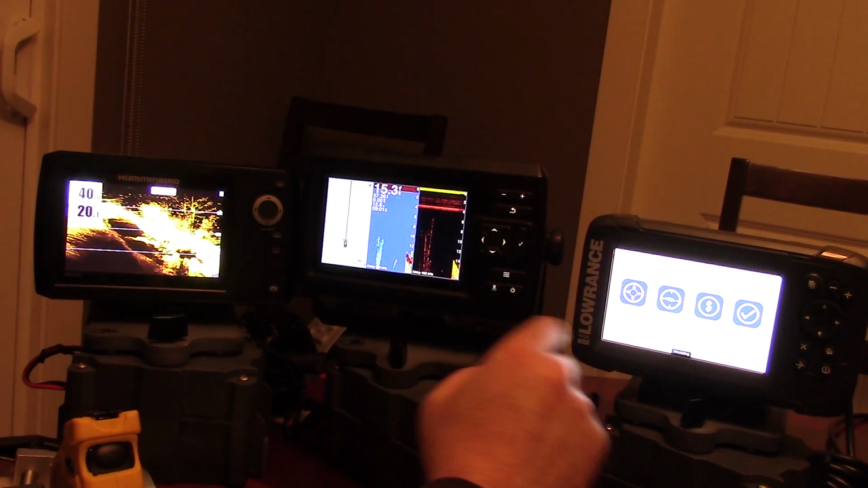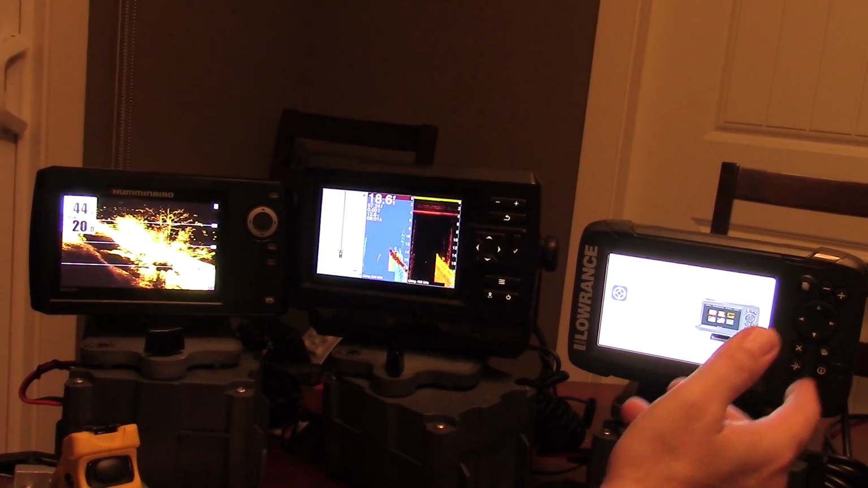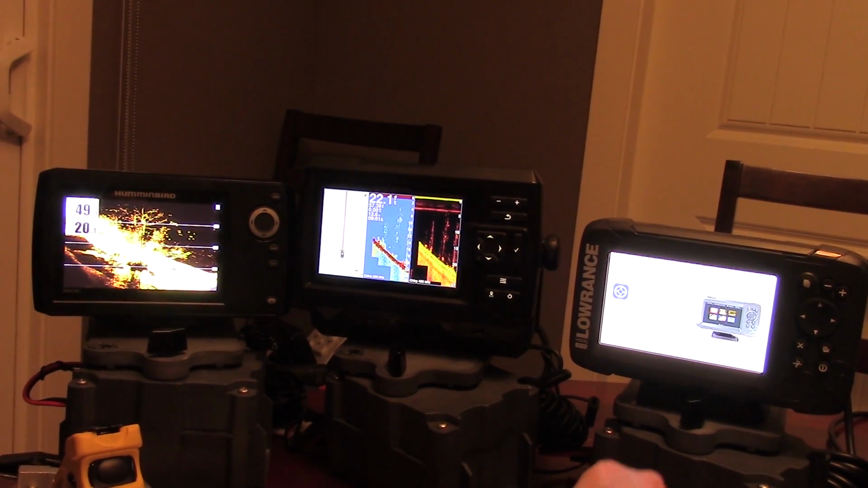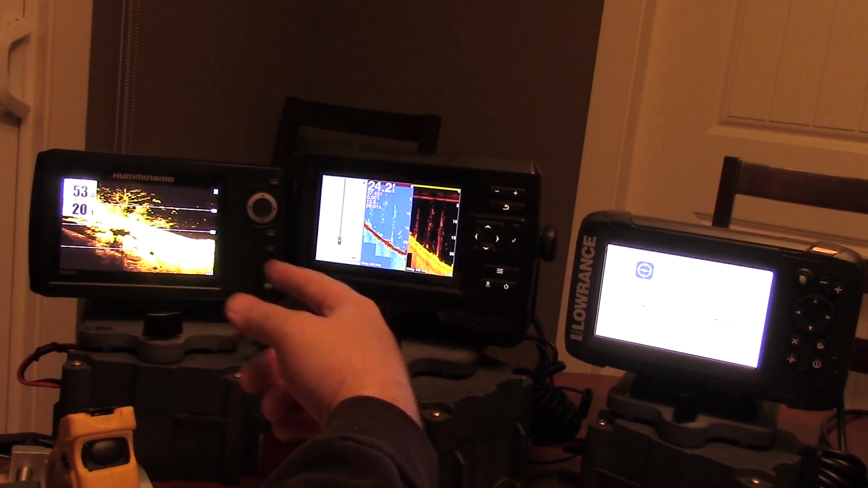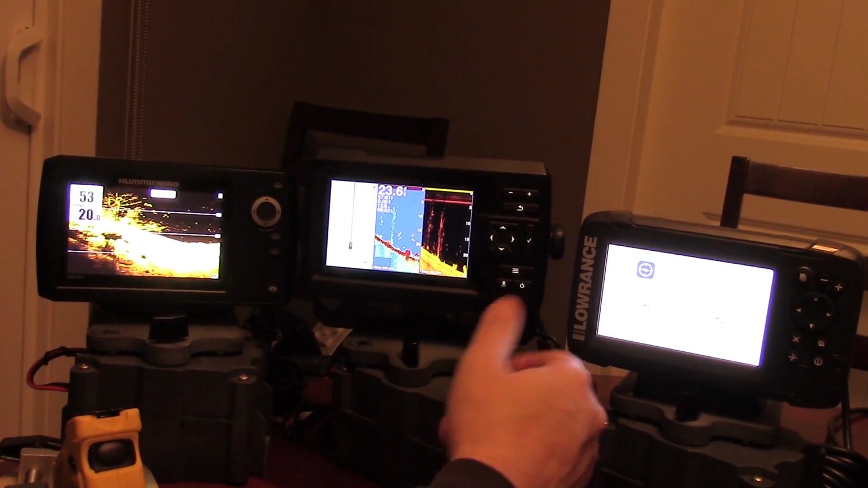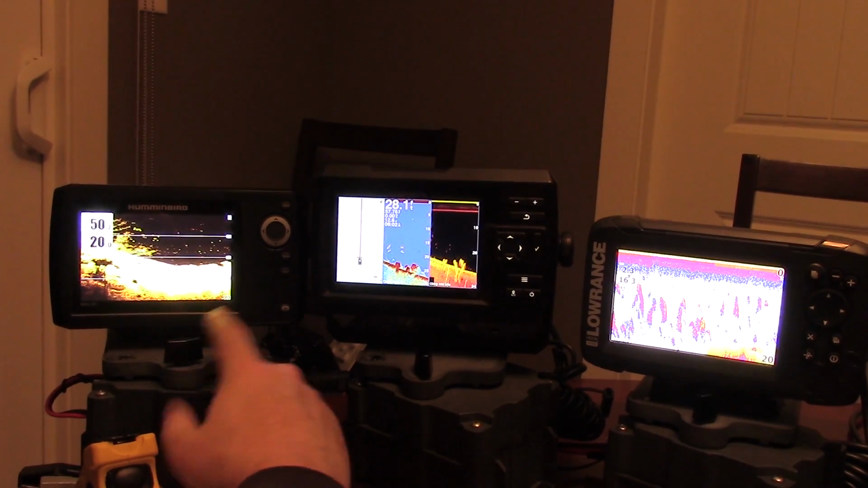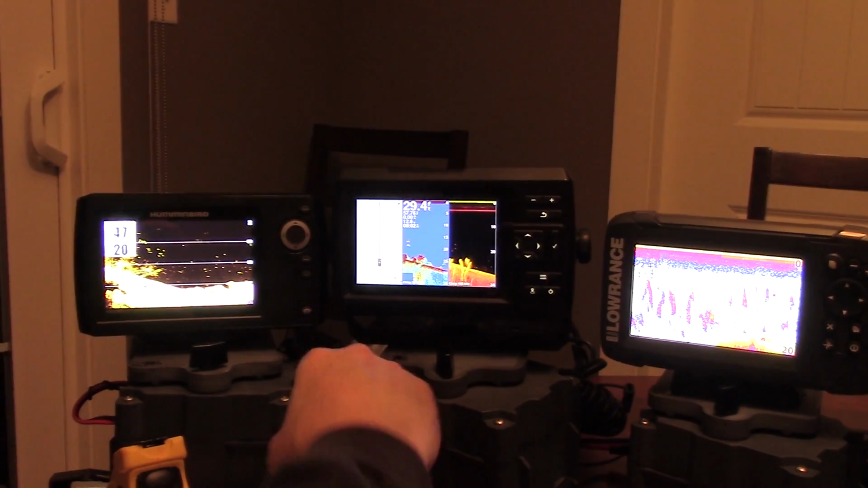There are some guys who will argue that it's not that great to see a side imaging view on a small screen like this, so that may have some validity. Garmin doesn't make a side imaging unit in a 5-inch. It makes one in a 7-inch, the Helix 5 or 7SV models, and then these guys make a 7TS and a 7 MEGA Imaging or 7 SI, Helix 7 SI.